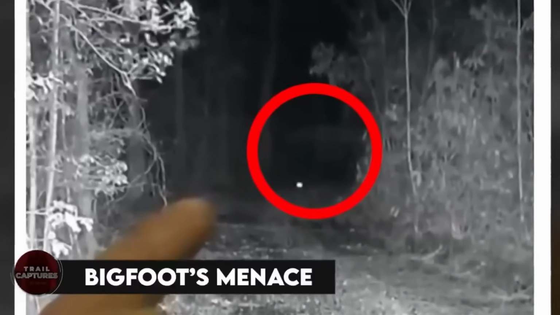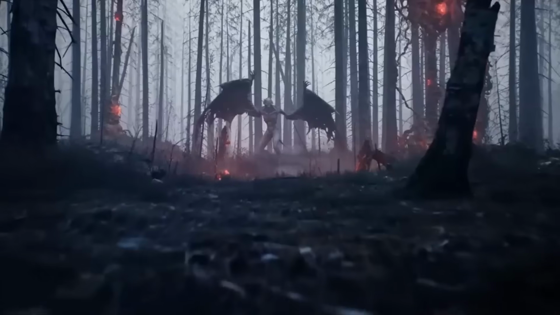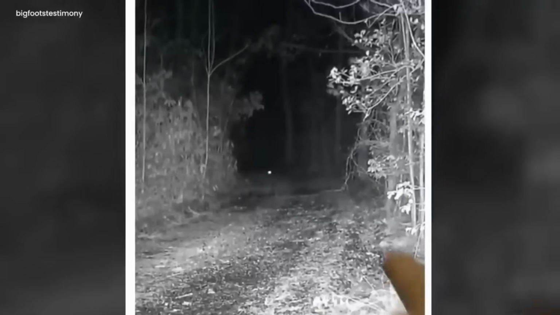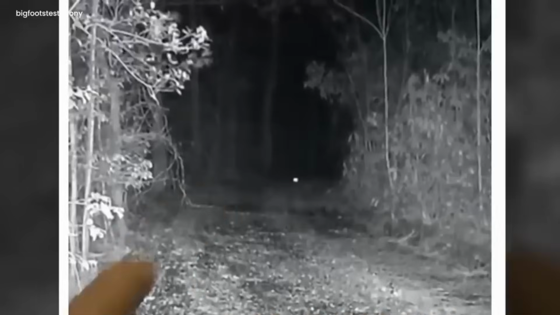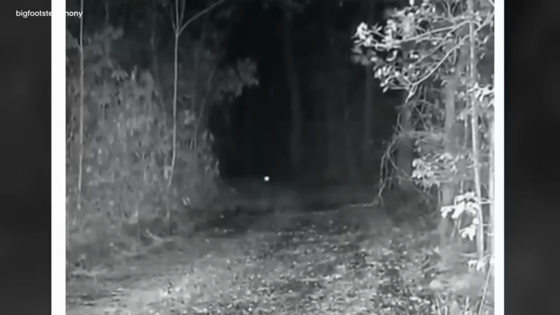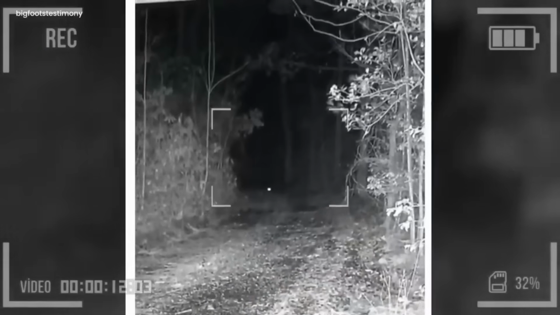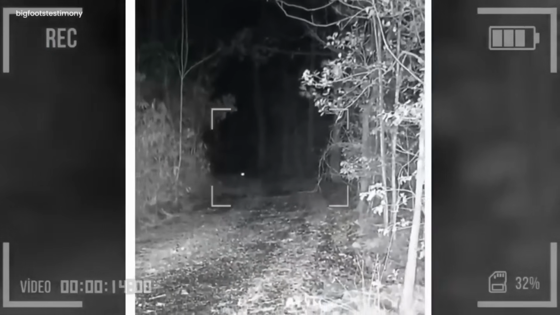Bigfoot's menace. Mythical creatures are usually imagined as symbols, guardians, and breathtaking figures in folklore. But among this visual splendor, there are other creatures so hideous and horrific that one wants to run away as far as possible. In the dimly lit security footage, an astonishing and creepy scene unfolds, where a figure in the rear view resembling the legendary Bigfoot can be seen throwing a heavy rock onto the nearby skunk, probably unaware of the terrific presence near him.